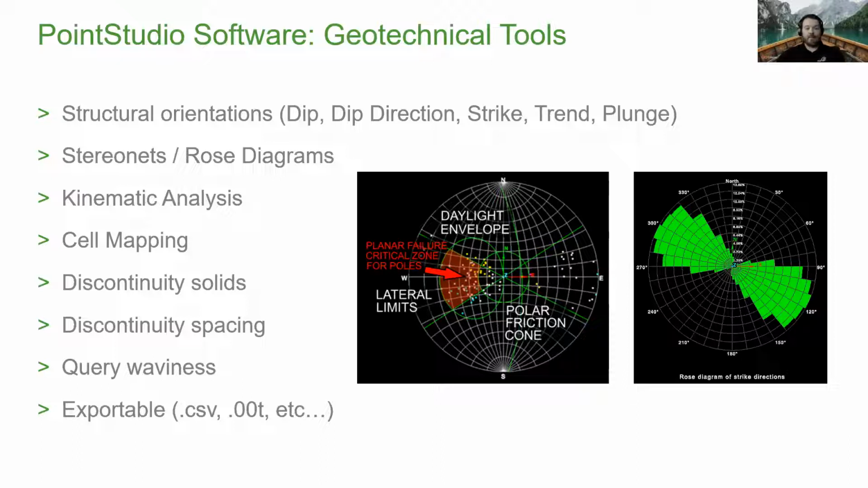From there, there's other tools such as cell mapping, where you can take the discontinuities mapped and bring those into cell mapping tools, and then creating solids from the surface outputs that we just looked at. You can create wedge solids and things like that from that 3D data. That can be used to measure volumetrics and tonnage of wedges that have either failed or could fail if you have some idea of orientation on those structures. Discontinuity spacing would be another one, for your waviness.